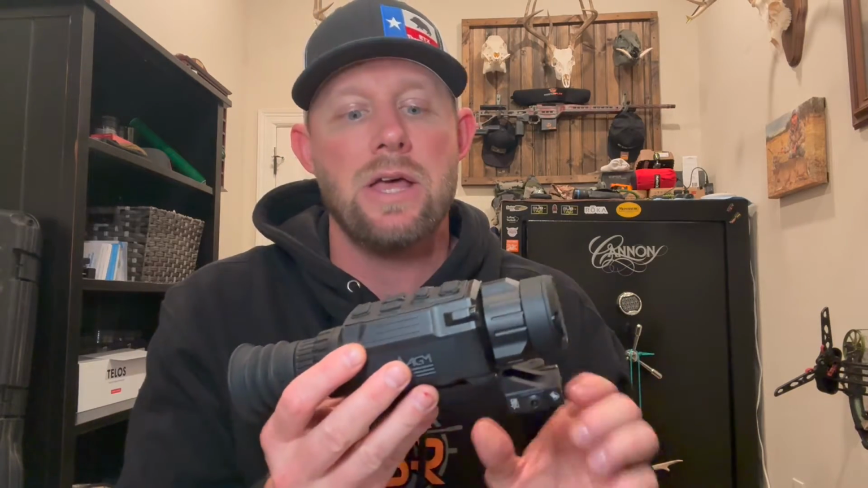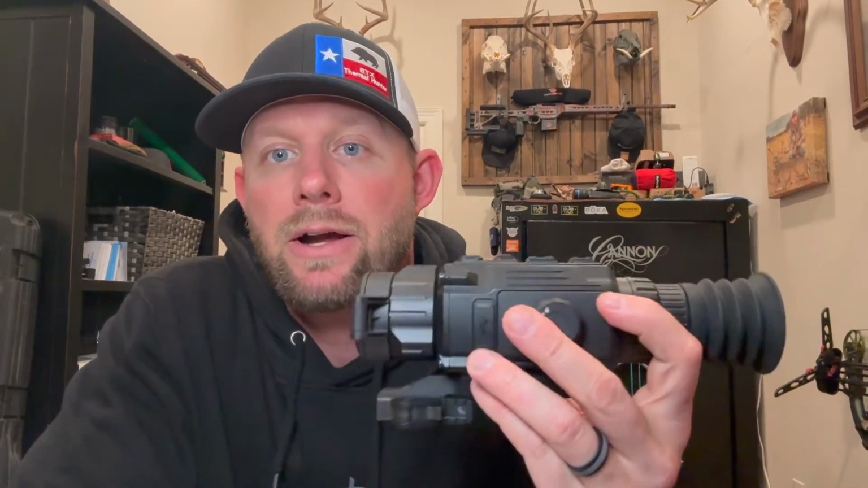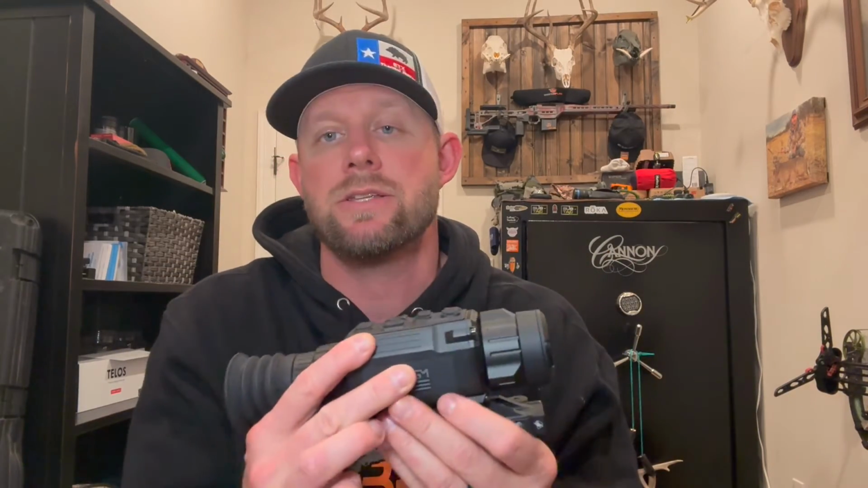Still allows you the ability to use it as a monocular if you're the type of person that likes to take it off your rifle, scan with it, put it back on your rifle, or run a bunny setup where you're running this as a monocular and you have another optic. This form factor works very well as a monocular, as a hand scanner, as well as mounting on your rifle. Paired with the American Defense QD mount, you can take it off, put it back on, and it will return to zero. So nothing changed in the ability to use it as a scanner, and then the small form factor, just a little bit larger, a little bit heavier.